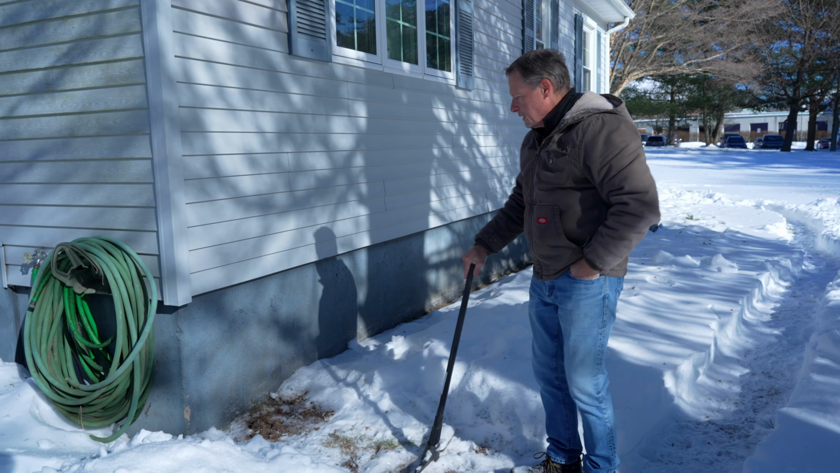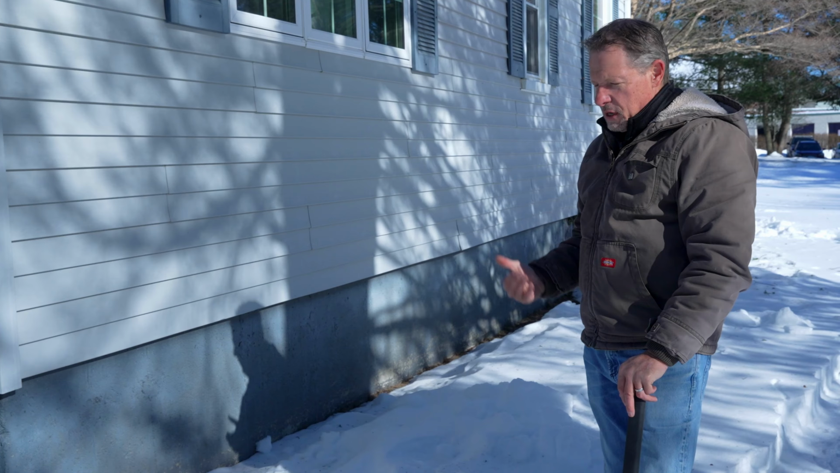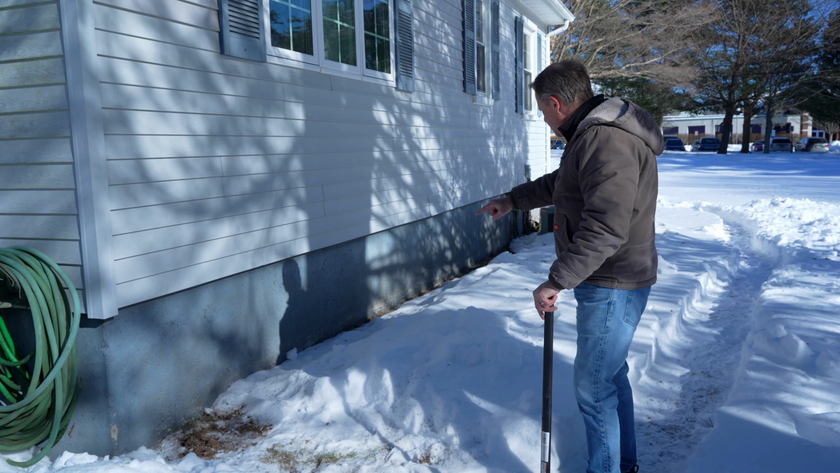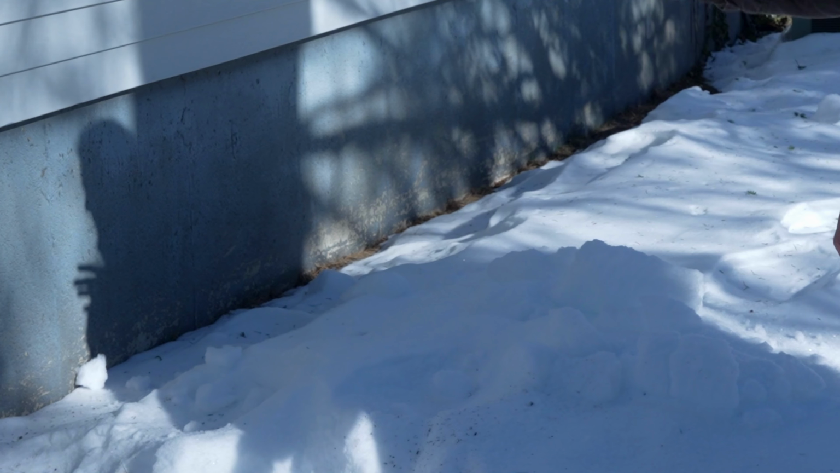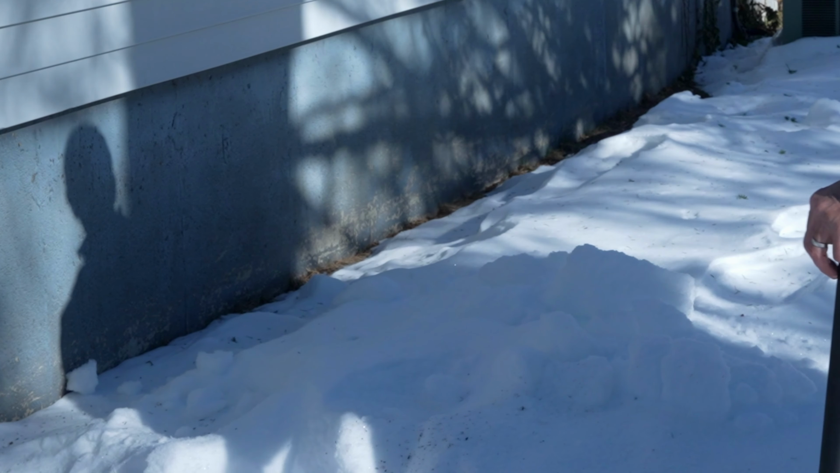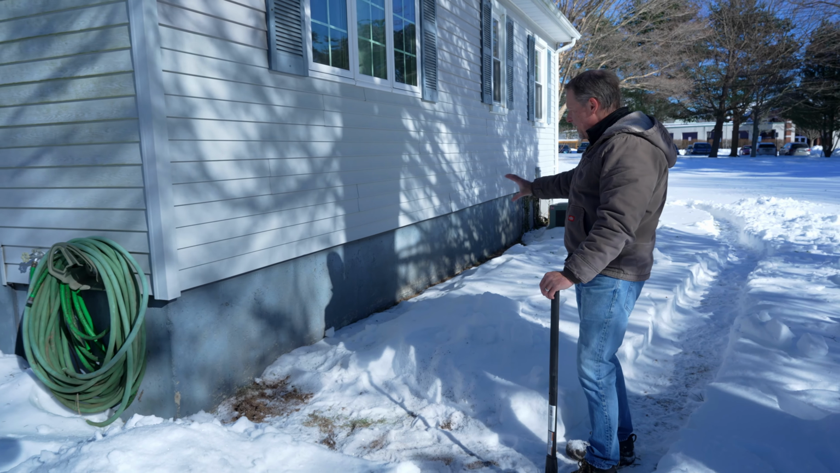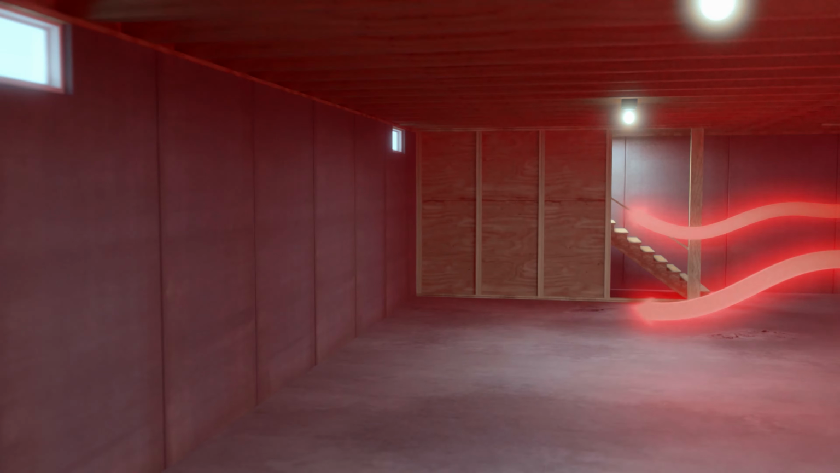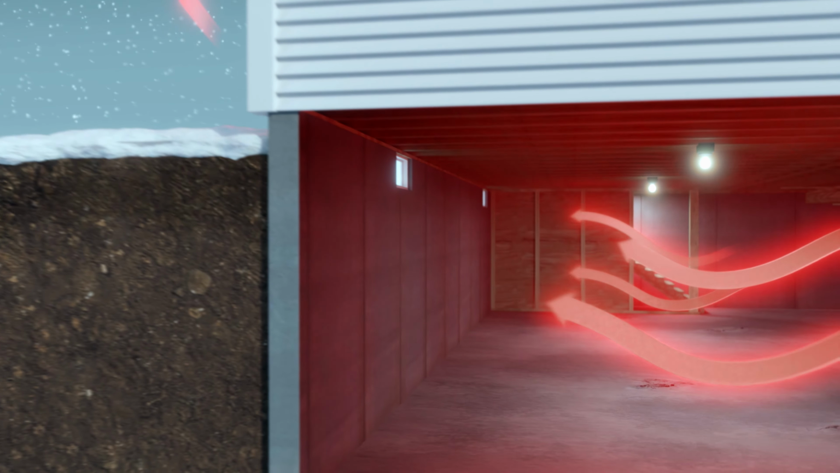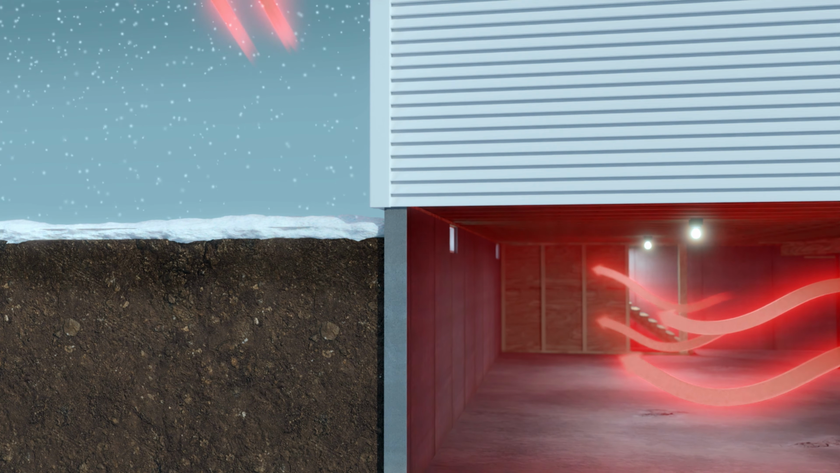Okay, so over here on this side of the house, we're looking for evidence that we have heat loss to show you. And one thing that we can very clearly see is that there's less snow along the foundation. And we had 16 inches of snow here recently, and the snow is melted along the foundation. That is from that thermal mass that's a lot warmer. As we said, it's about 30 degrees warmer, that wall is, than the ground is. So we have heat radiating. Heat goes from more to less, and it's melting that snow there.